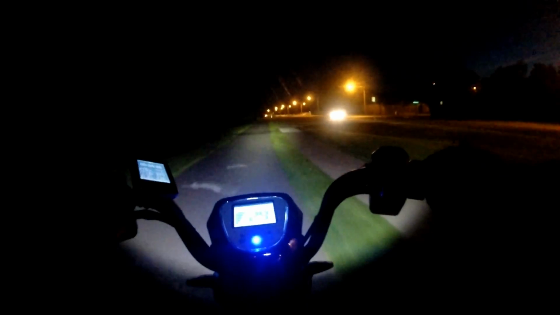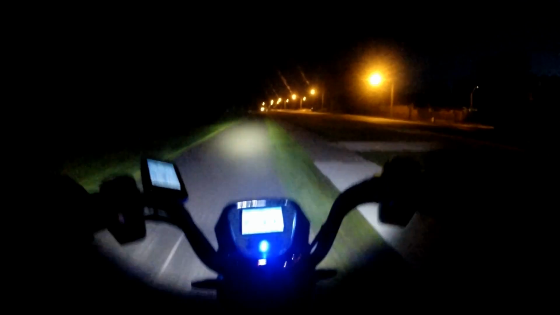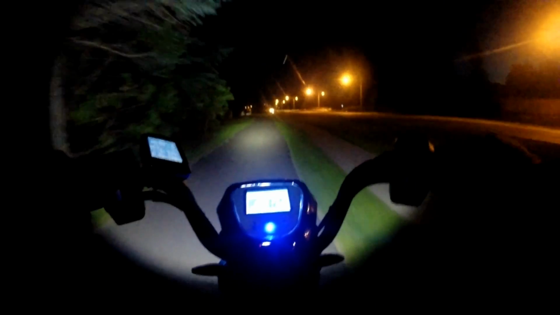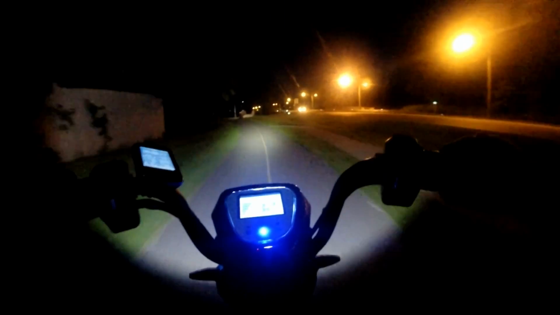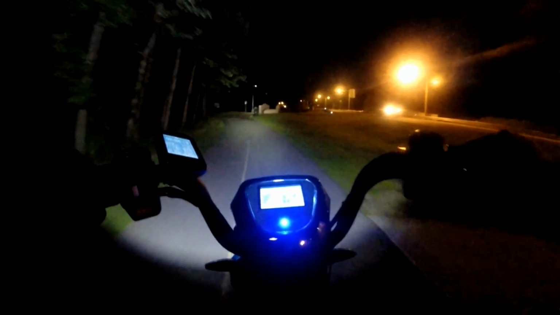All right. Our first section, unlit path. We'll plunge into the darkness shortly. No purpose to this ride other than having fun.